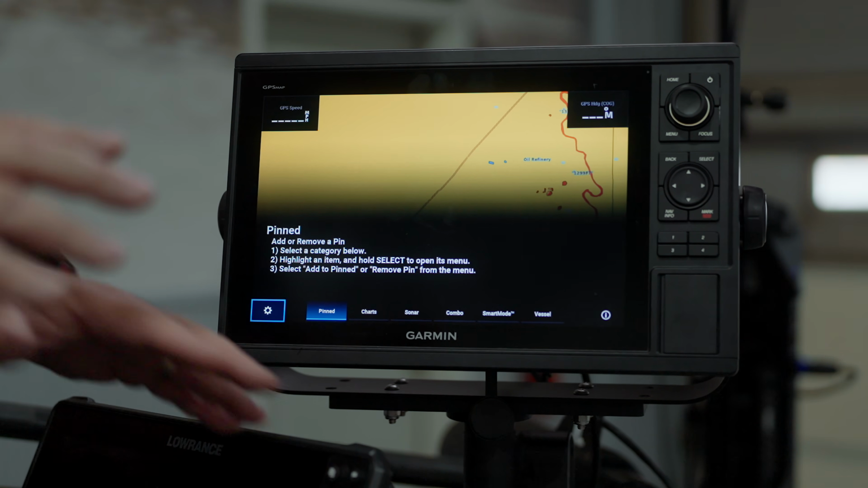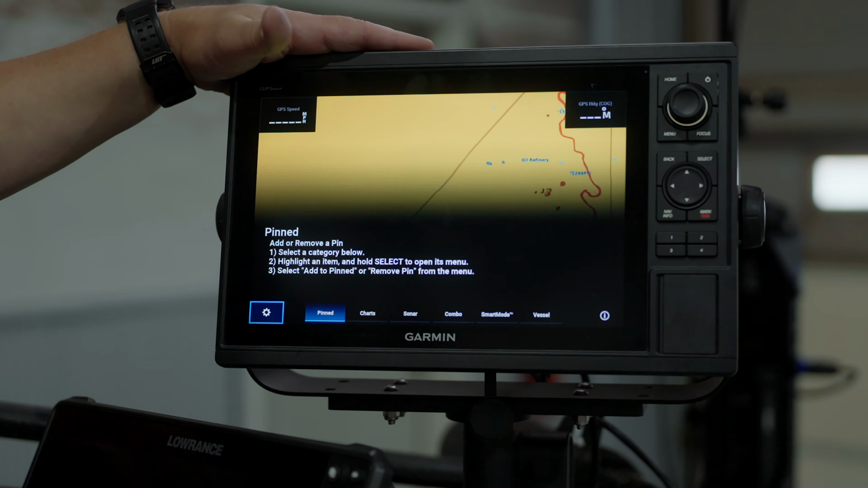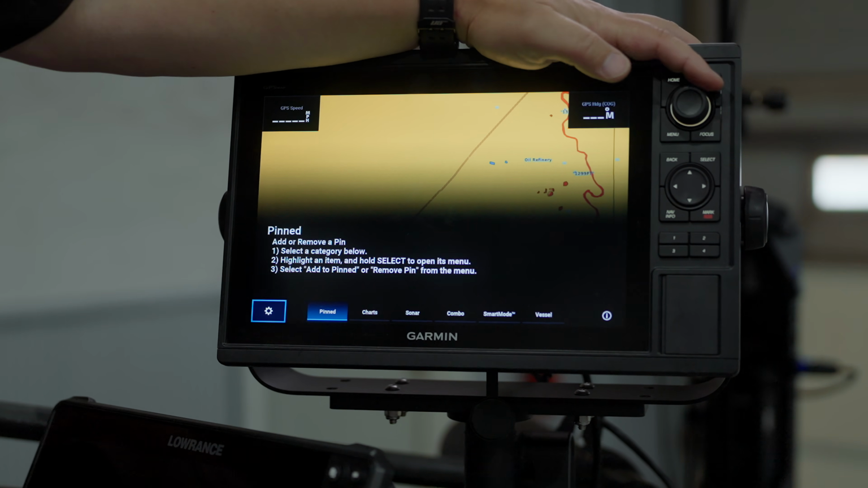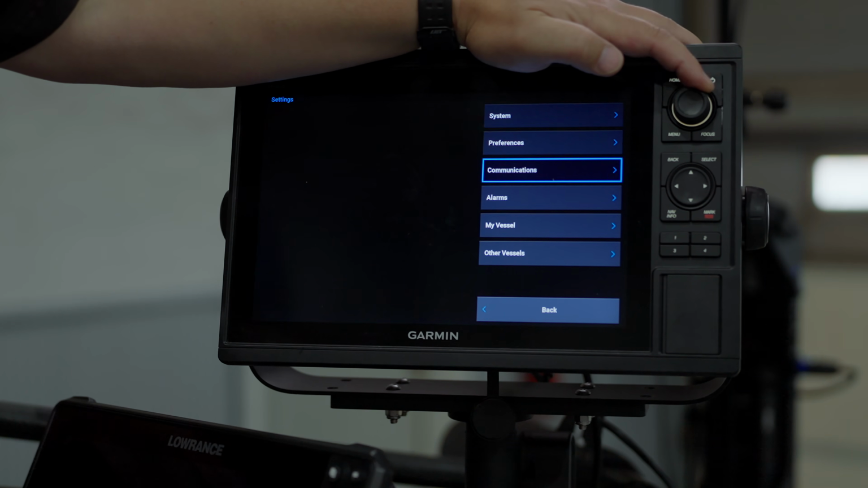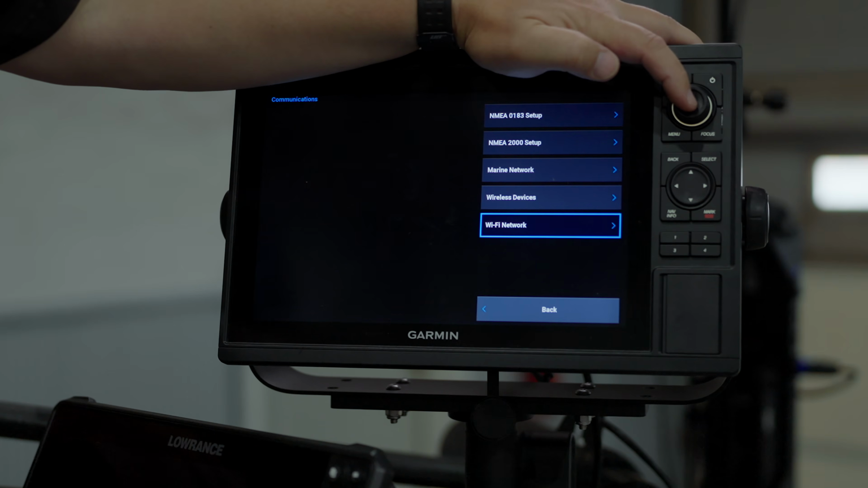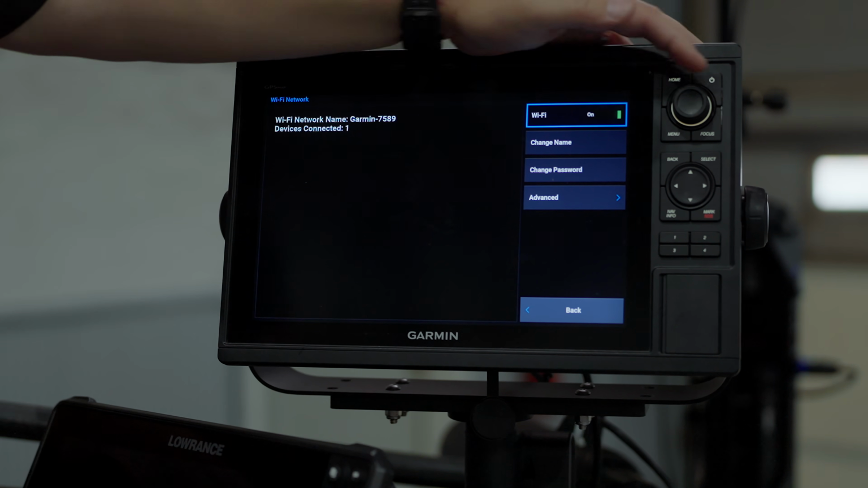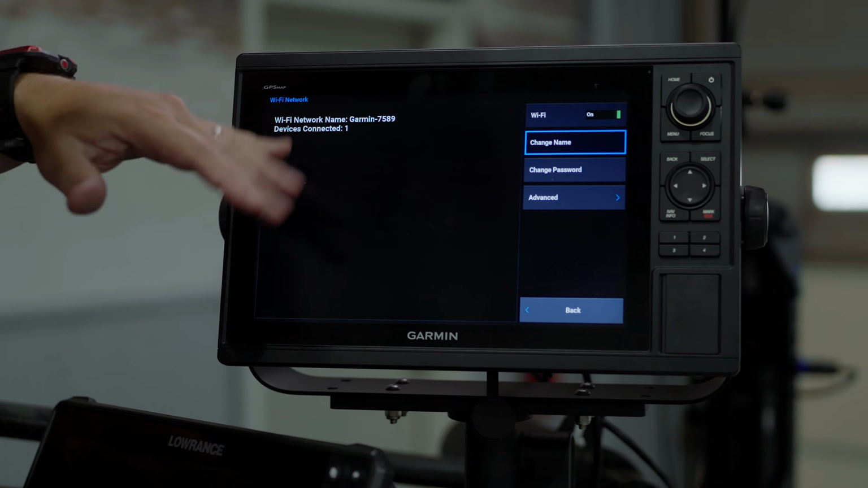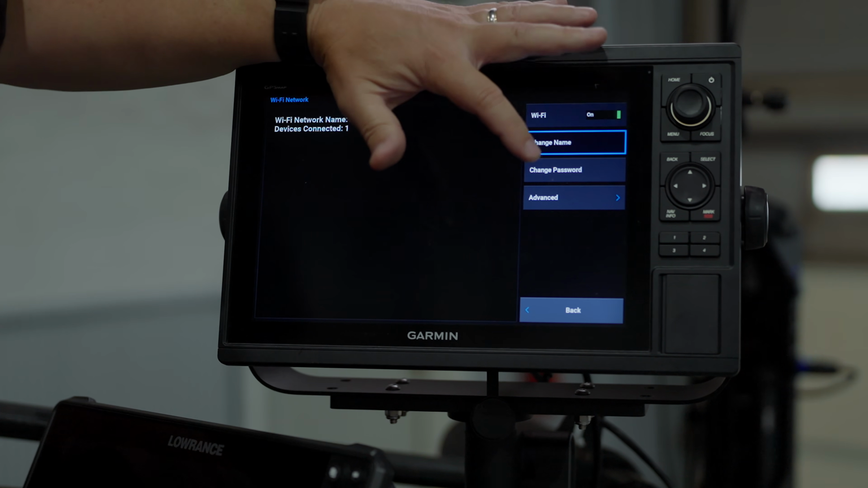Okay, now we're going to talk about our 1222 and how we're going to connect this to our unit. First, on the 1222, we need to go into settings, then down to communications and then our Wi-Fi network, and make sure that this is turned on. It's going to pre-give you a name, Garmin 7589, and you're going to need to set a password.